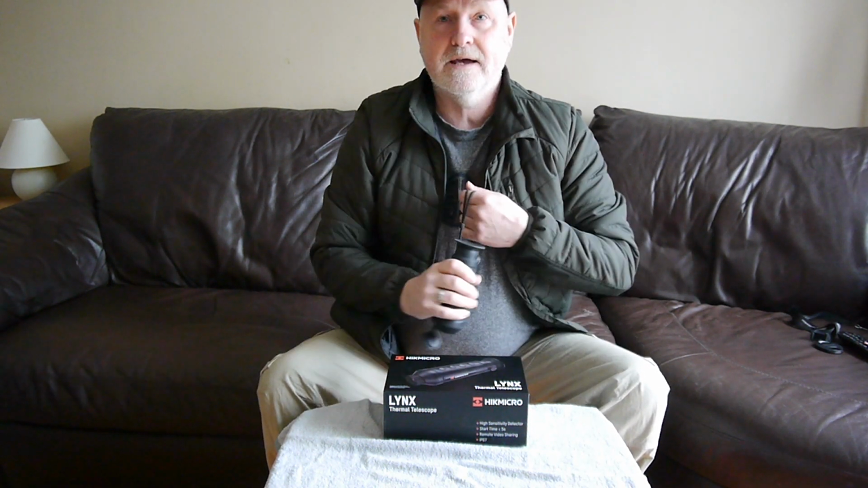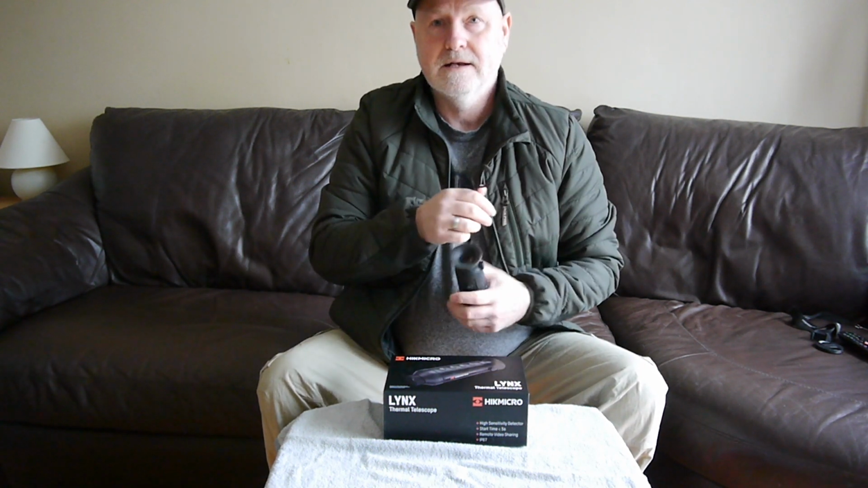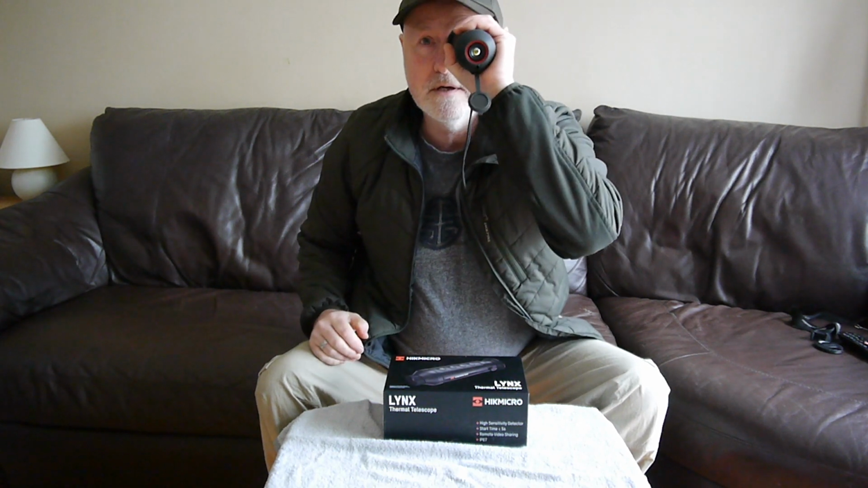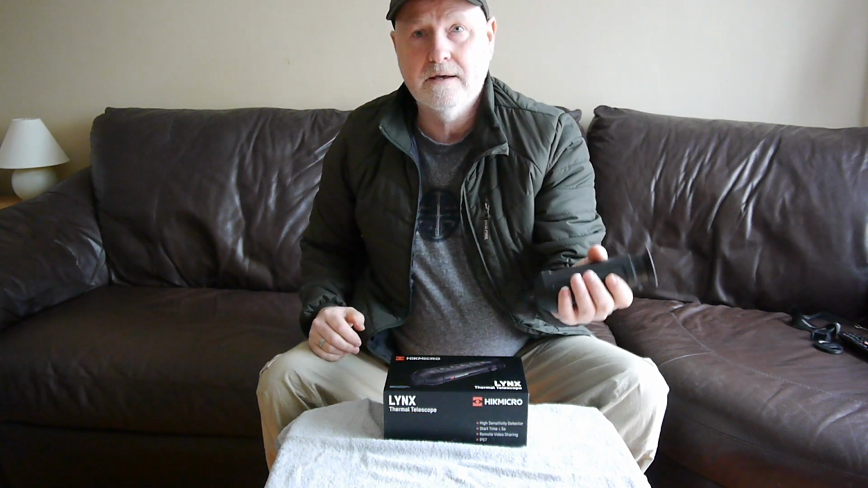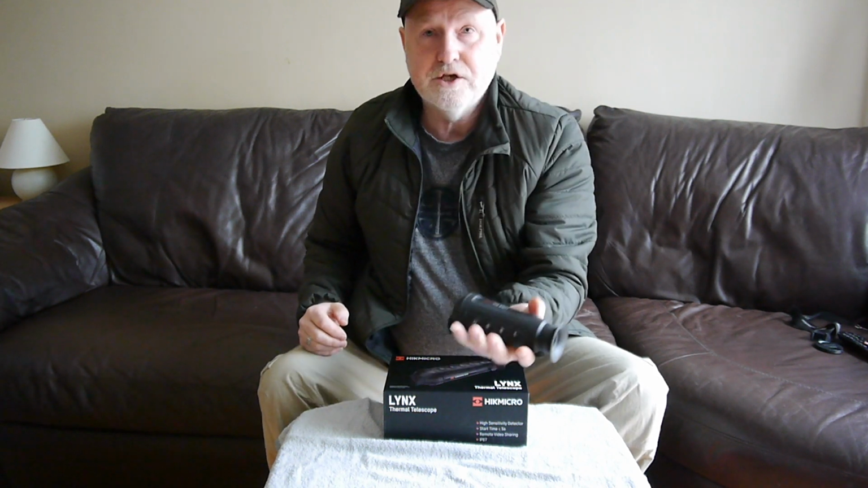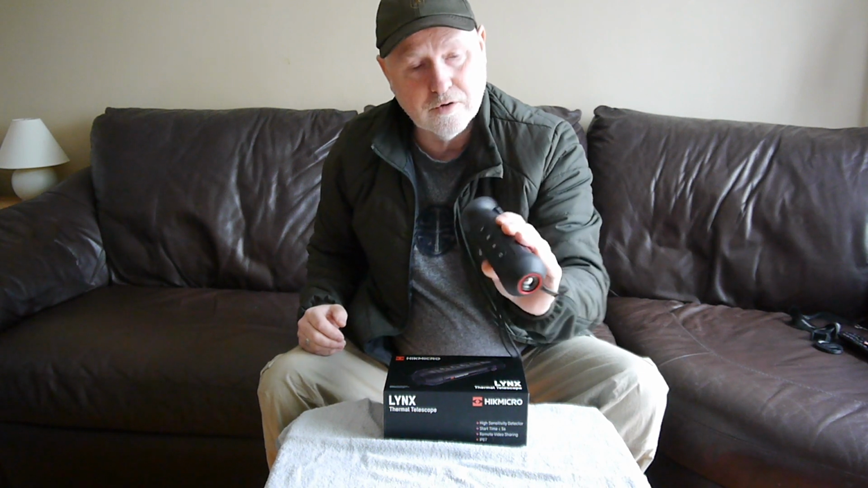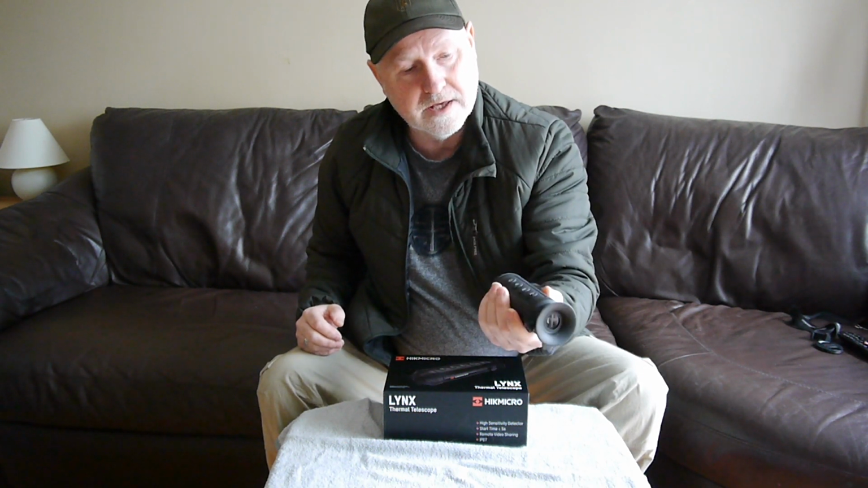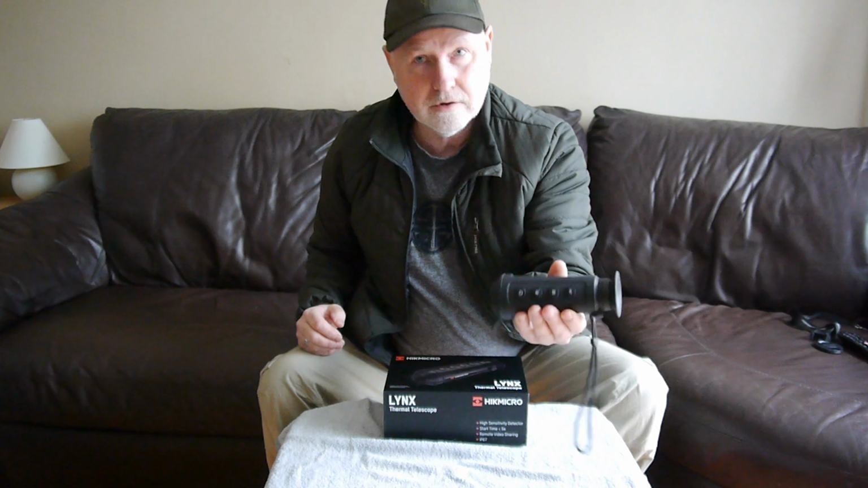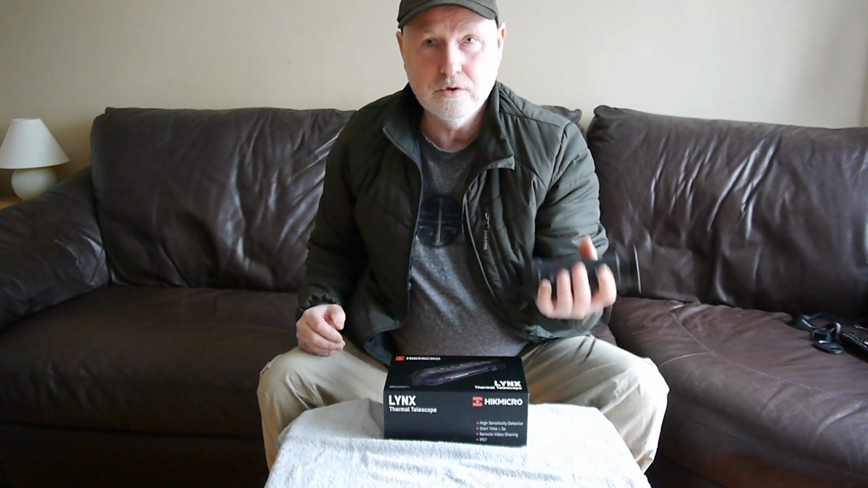And when it's hanging there, it doesn't matter what hand you've got something in, right hand, left hand, you can just pick it up and use it straight away. Either hand, either eye, it just works. I can't express how good the ergonomics are for this little spotter for actually using in the field.